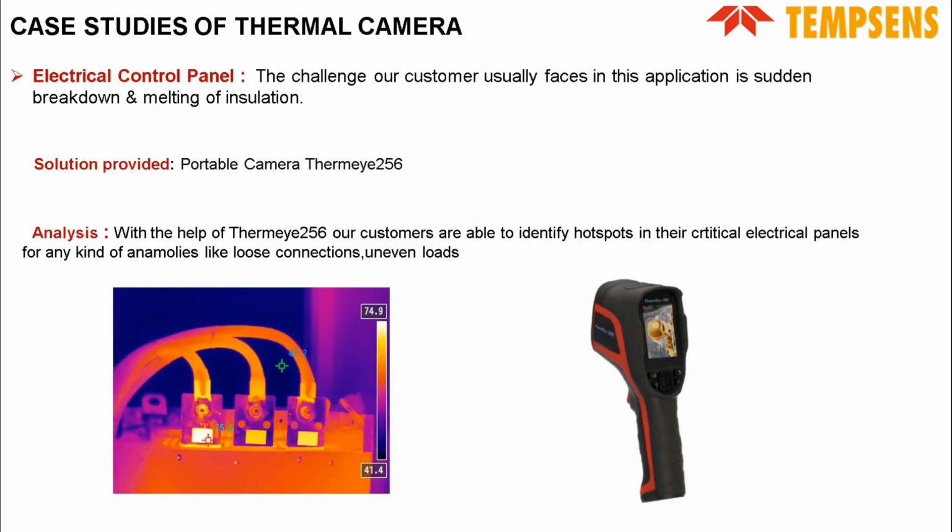Now we will come to some of the case studies of our applications where our customers usually have problems, and we supply these thermal imagers to such applications and resolve the problems that the customer is having.